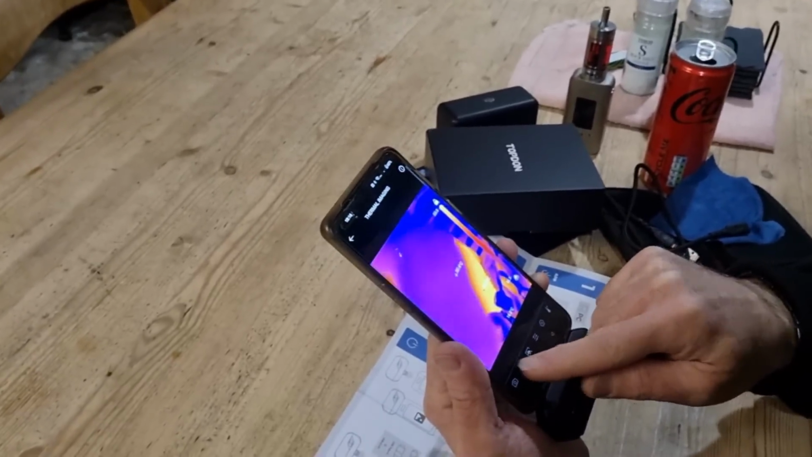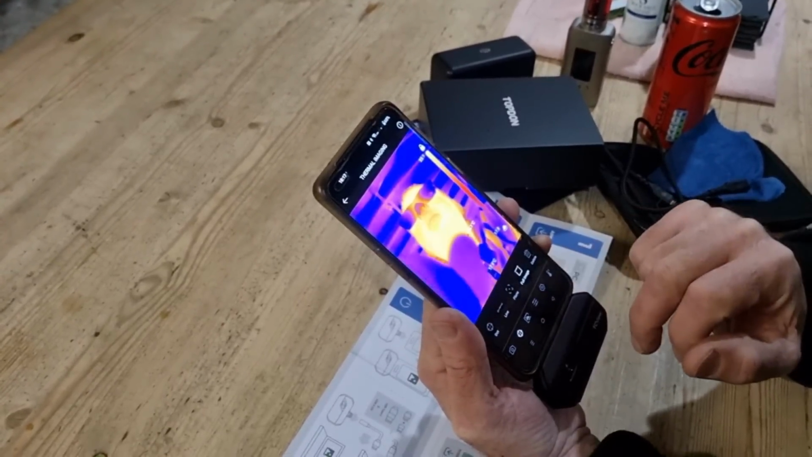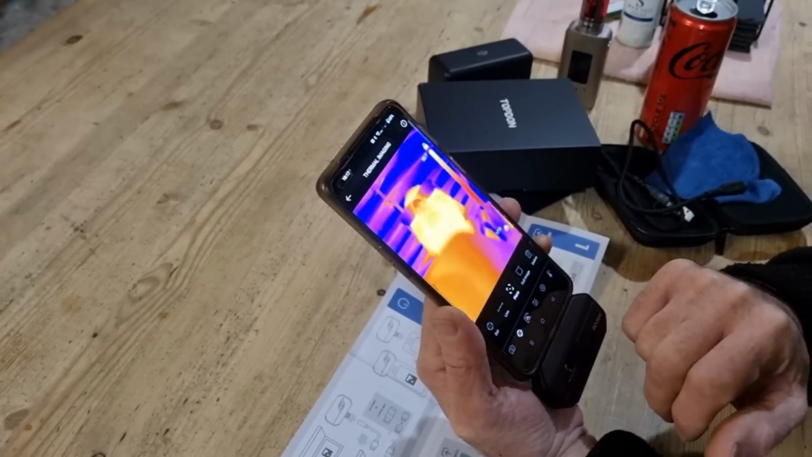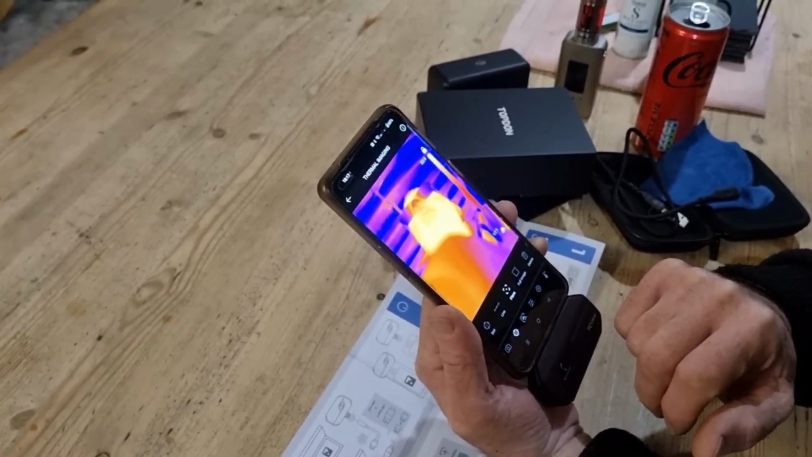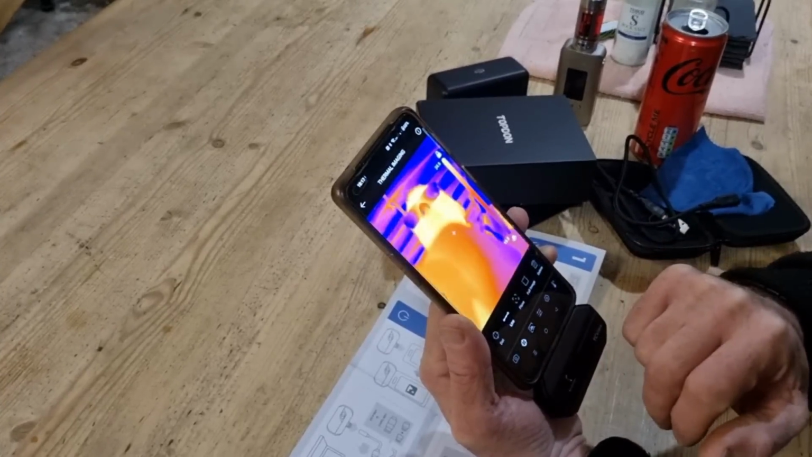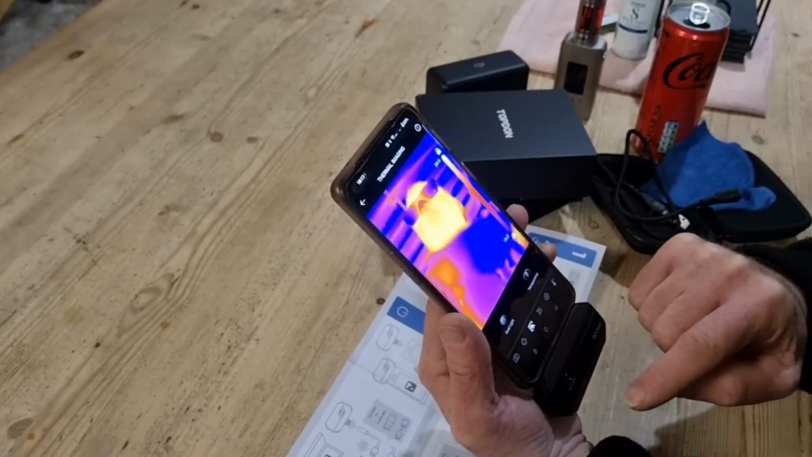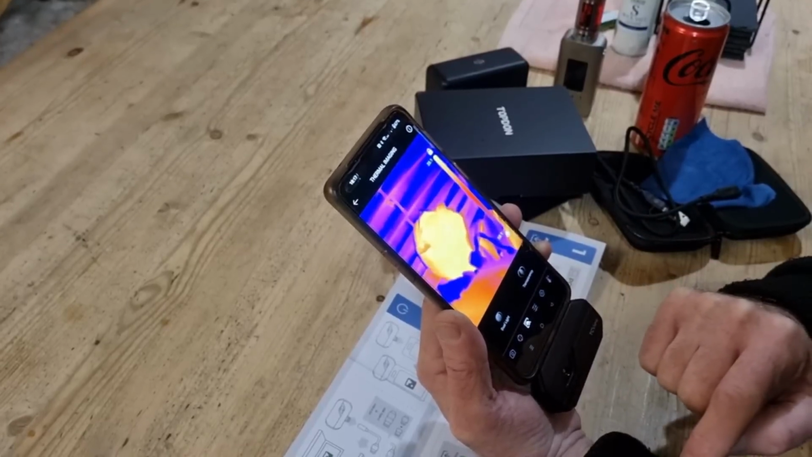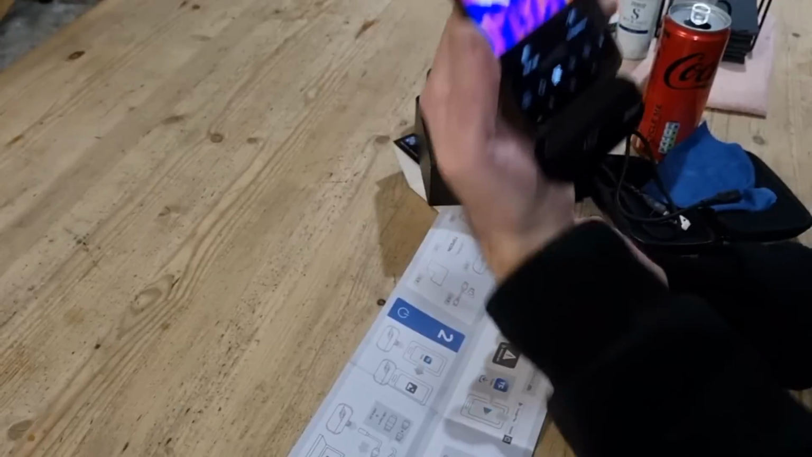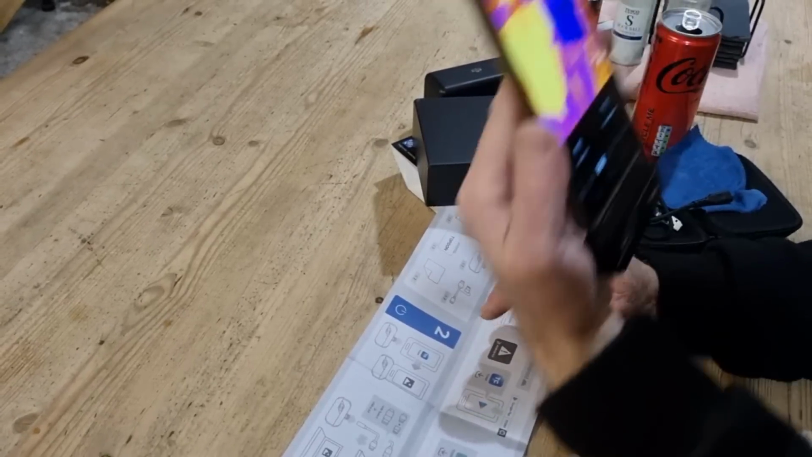To be fair, the other bits and pieces I've not really played with. Full image, I don't know. See right up your nose. Up my nose. There's my brain up there, apparently. Yeah, so to be fair, I haven't played hugely. We were just blown away by how much we could see. There's Dawn by the side of me, camera lady.